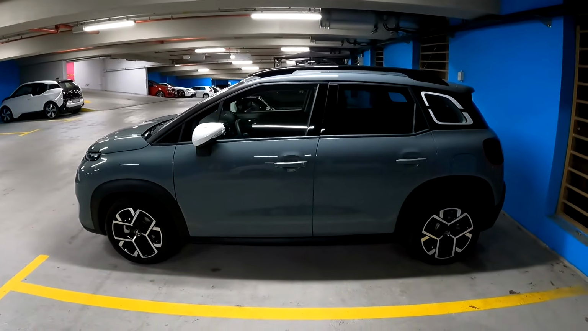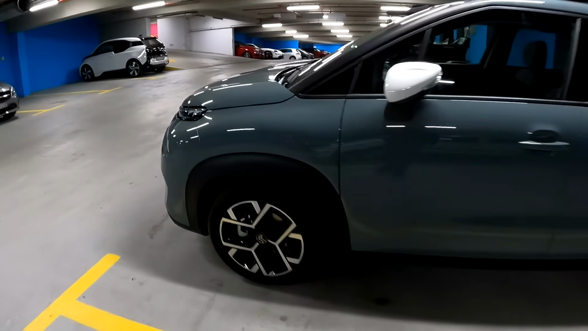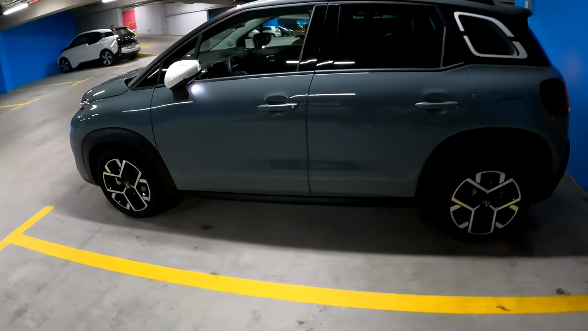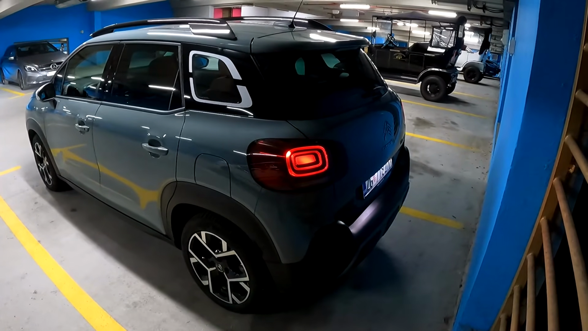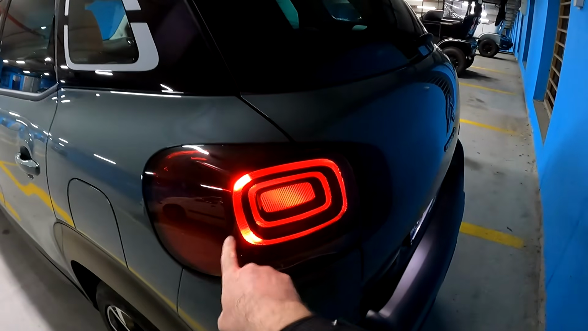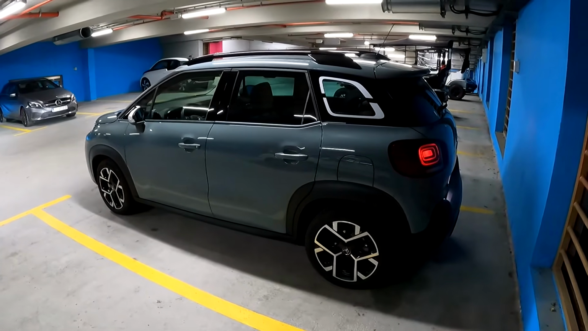We have the elements in white there as well, and the wheels 16 or 17 inch, these being the 17 inch ones, my personal favorites. And from the rear, there we go. Not much has changed here. So yeah, lovely signature of the lights. They are a bit darker, I think. And yeah, well, now without further ado, let's jump on board.